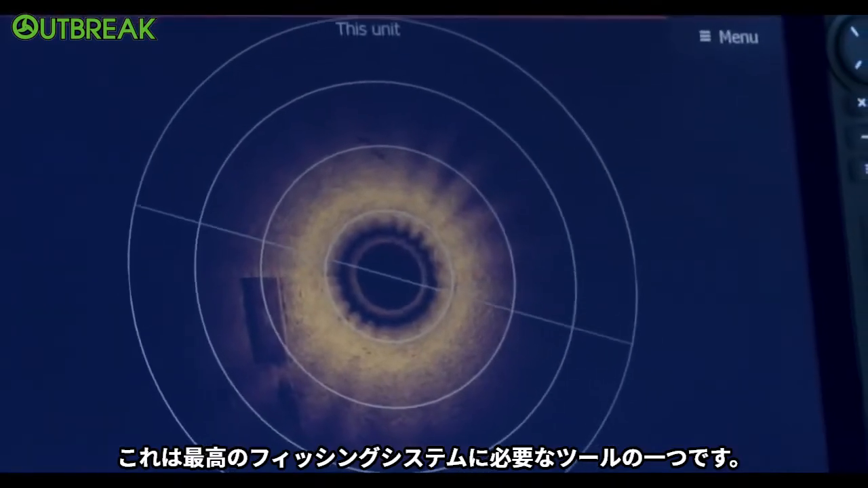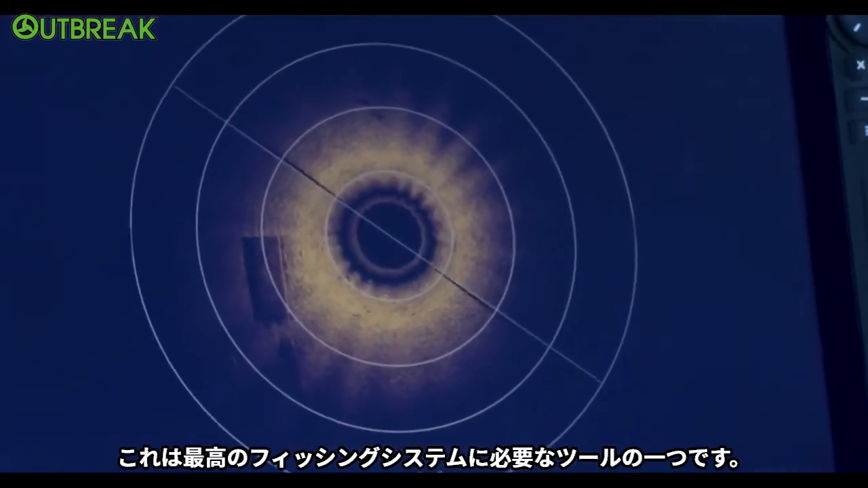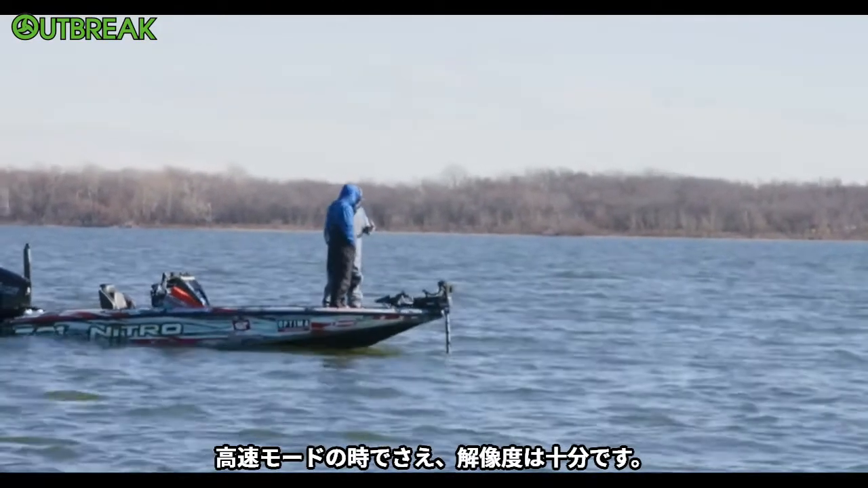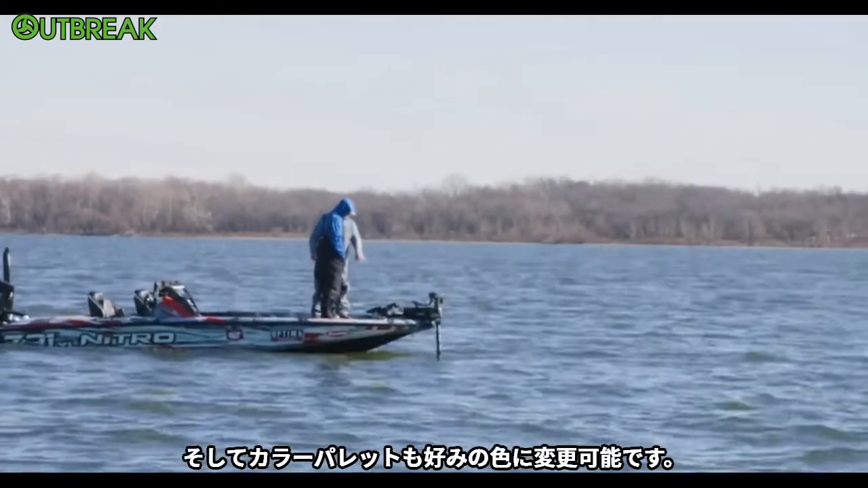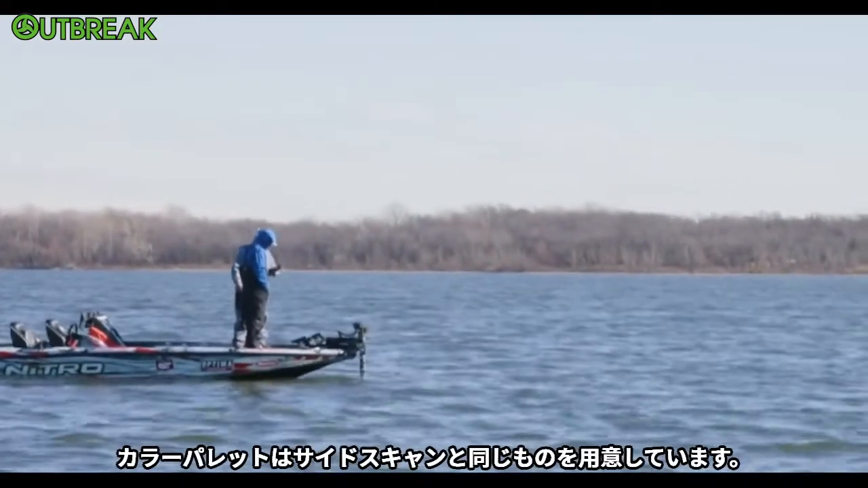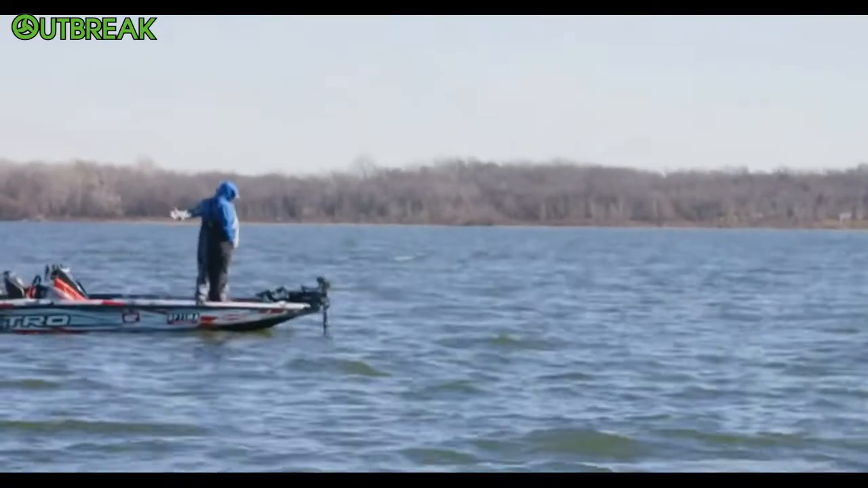And again, it just becomes another tool in your toolbox for the ultimate fishing system here. Even with the high speed, you've got really good resolution on this. And you can also change the color palettes on here so that whatever color works best for you, you have all the same color palettes you do for the side scan.